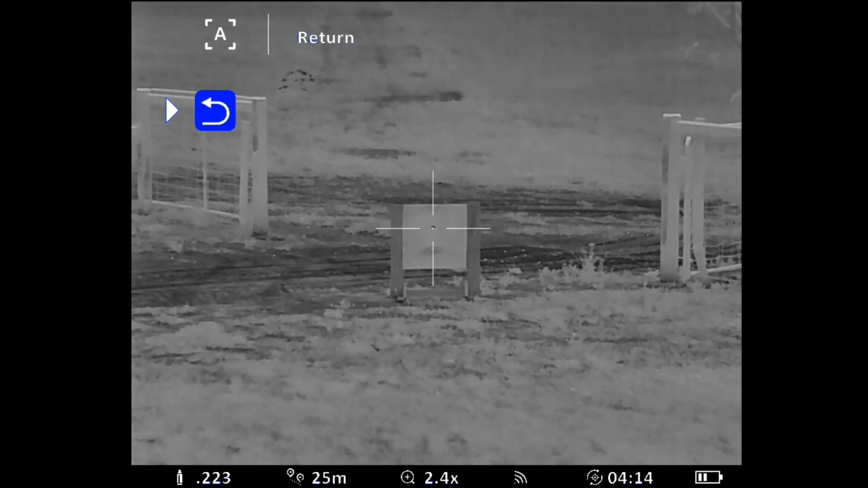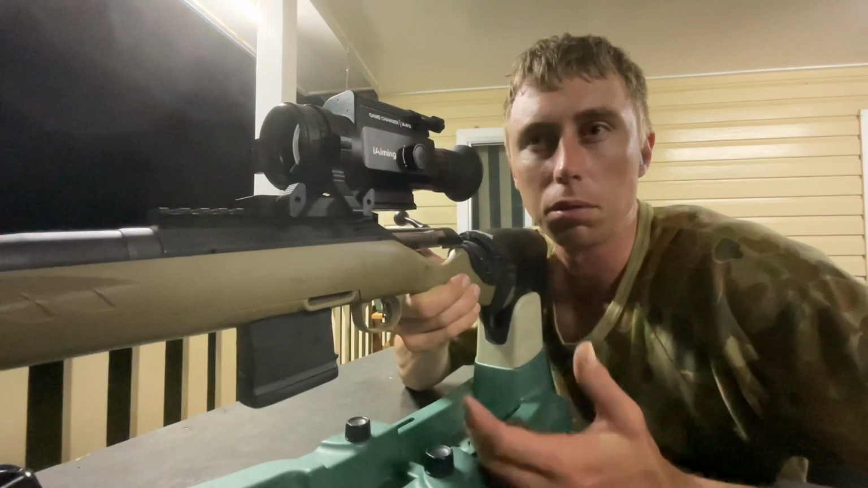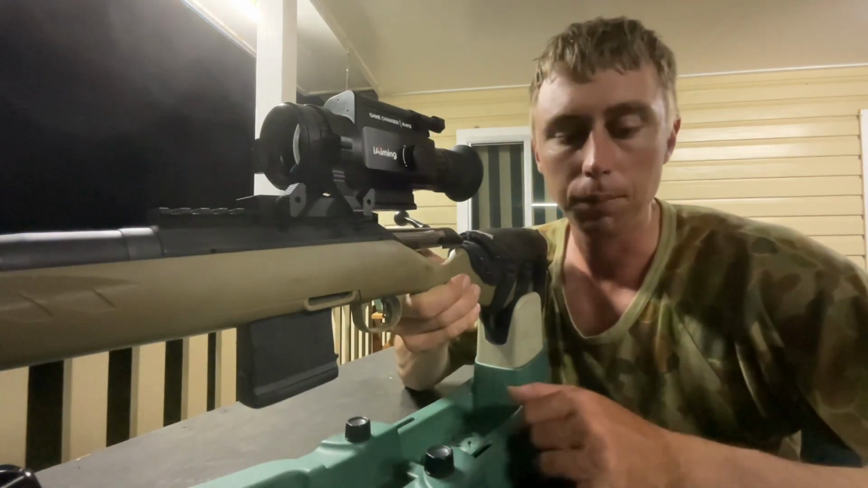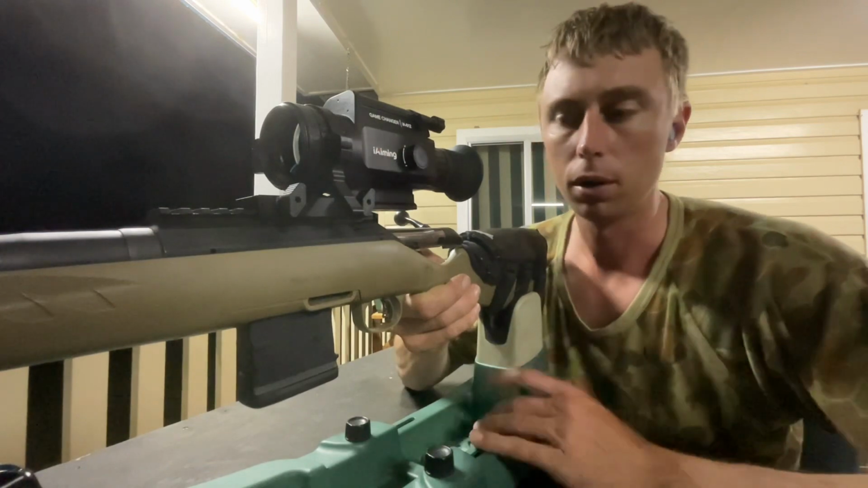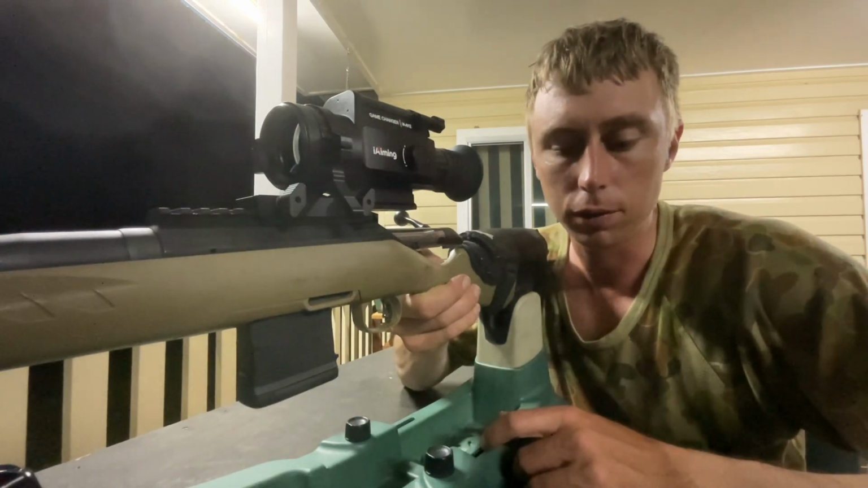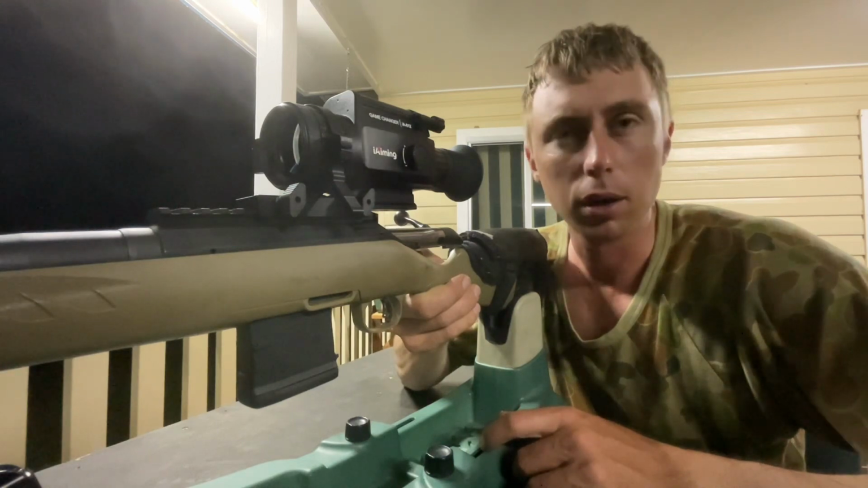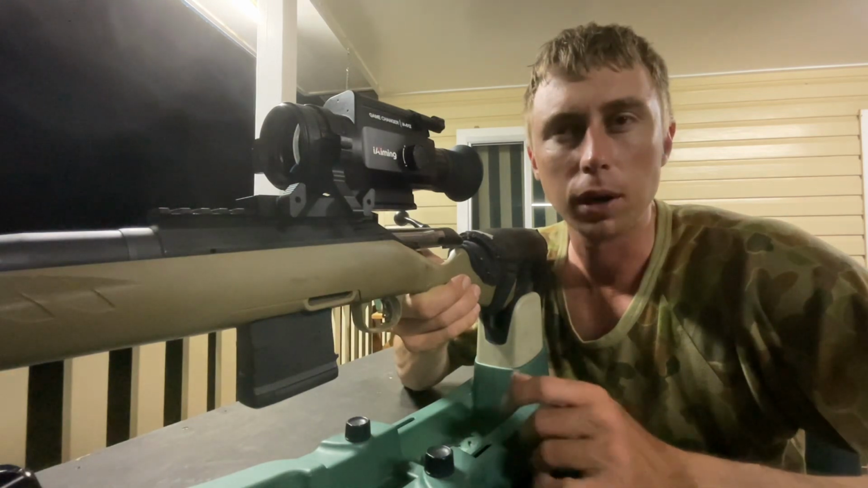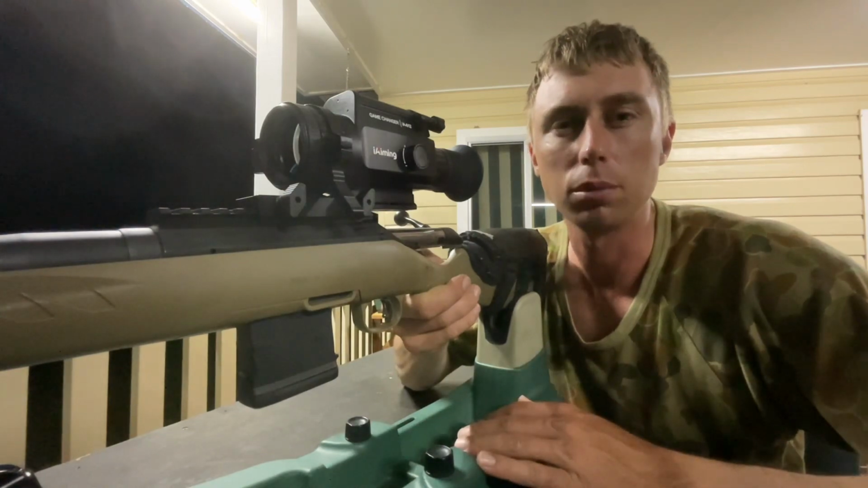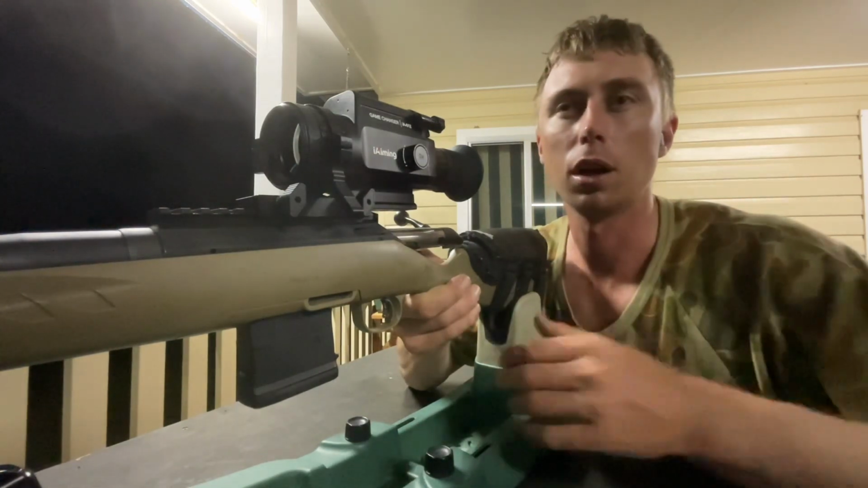Another thing with the recoil activated video, when you go to replay to download the video on the app, you can only download it through the app. Off the scope you can't plug it in, but when you download it and you watch the video, it replays at almost half the speed of what it should be, so everything's in slow motion.